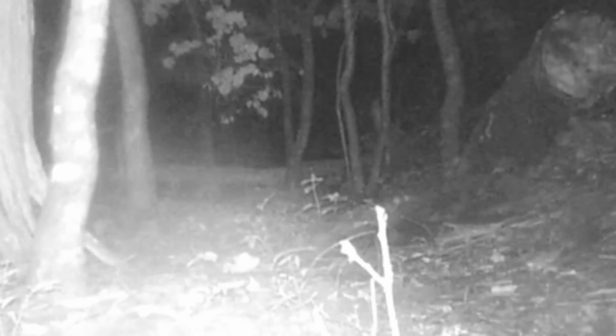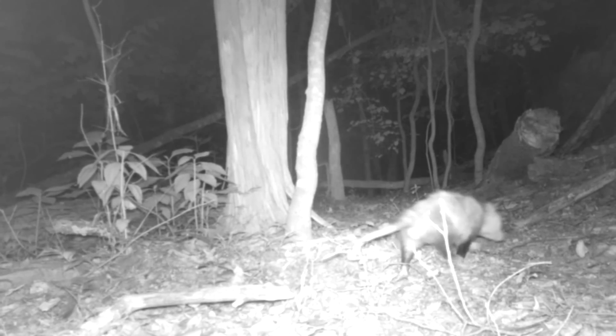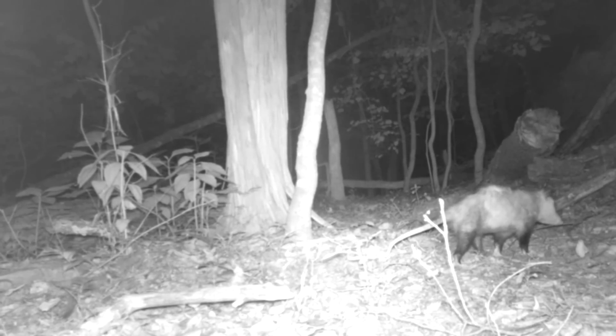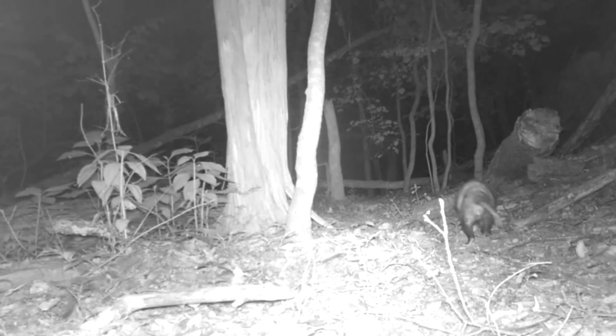You know that's Spike. And there's old Willie out fooling around. Always checking things out. But I didn't see his buddy Sidewinder with him on this ridge here.